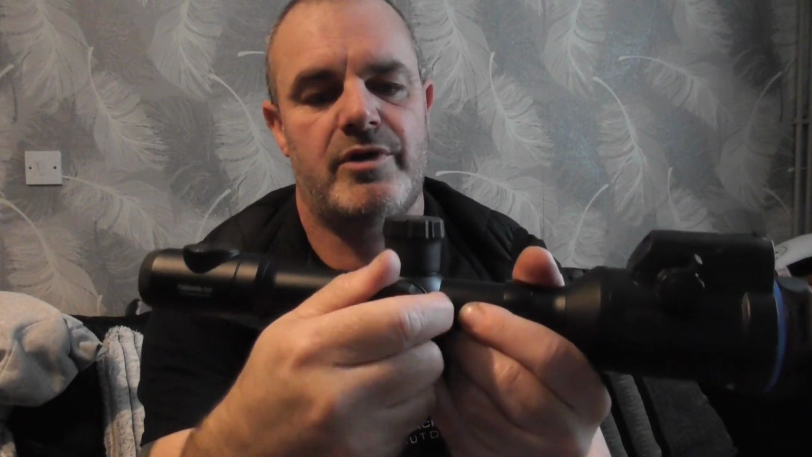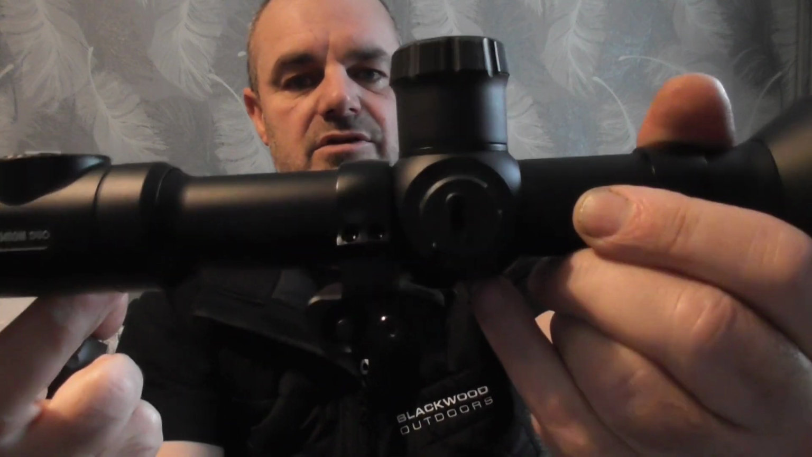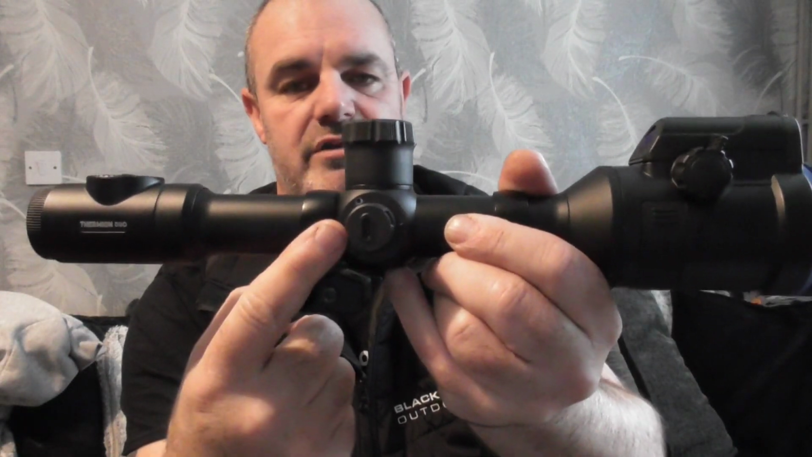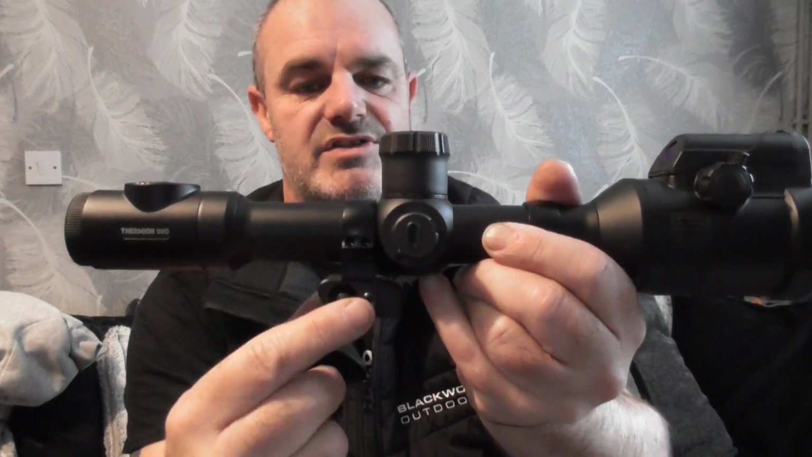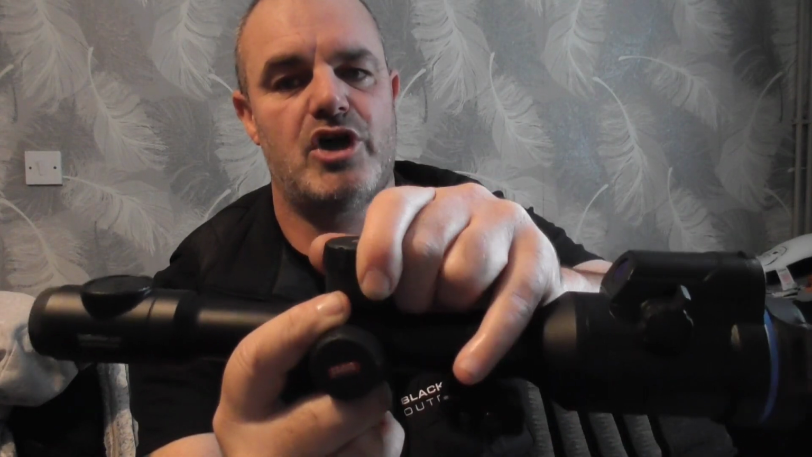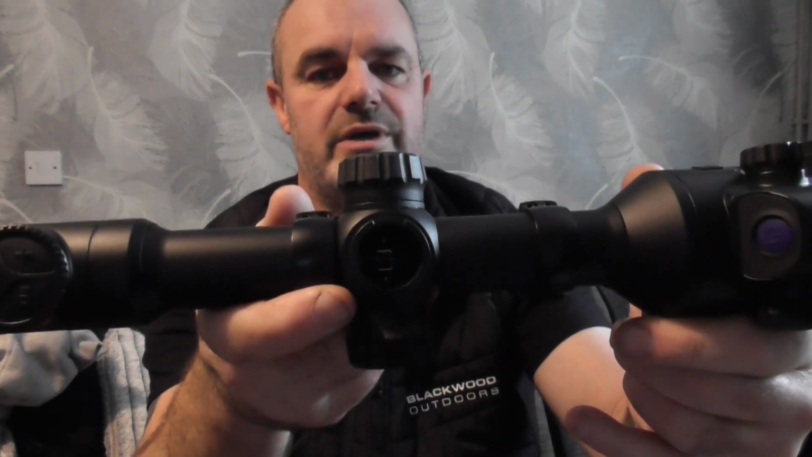The cap on the right hand side, if you take that off, it's got a USB charge point there, Type-C USB. That's for charging the scope, and that's also for retrieving any photos and videos that you've recorded onto the 16 gig internal memory. Just put that back on. The cap on the top is for the APS battery, additional APS battery.